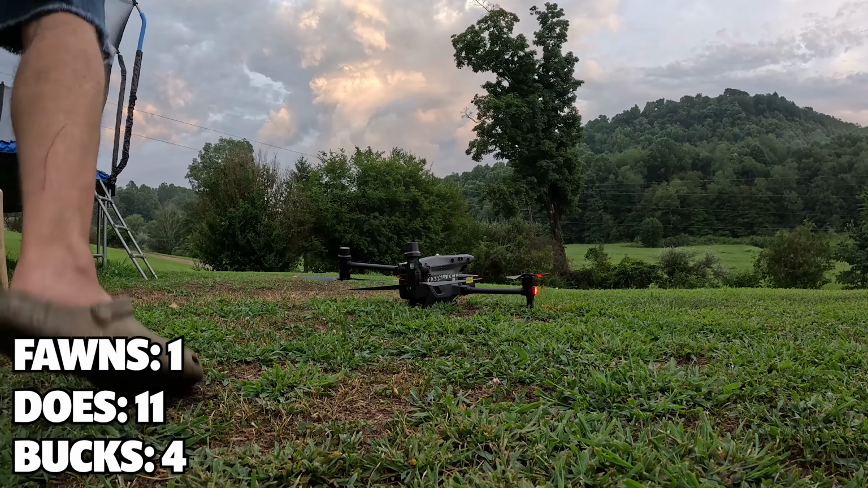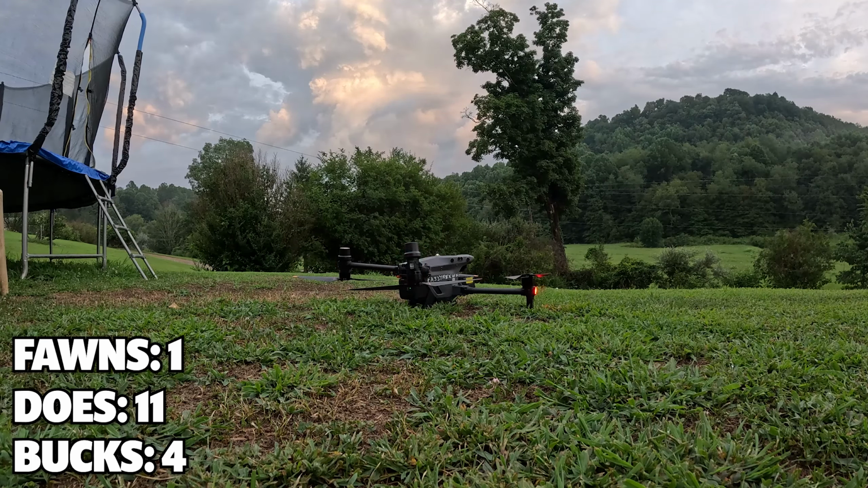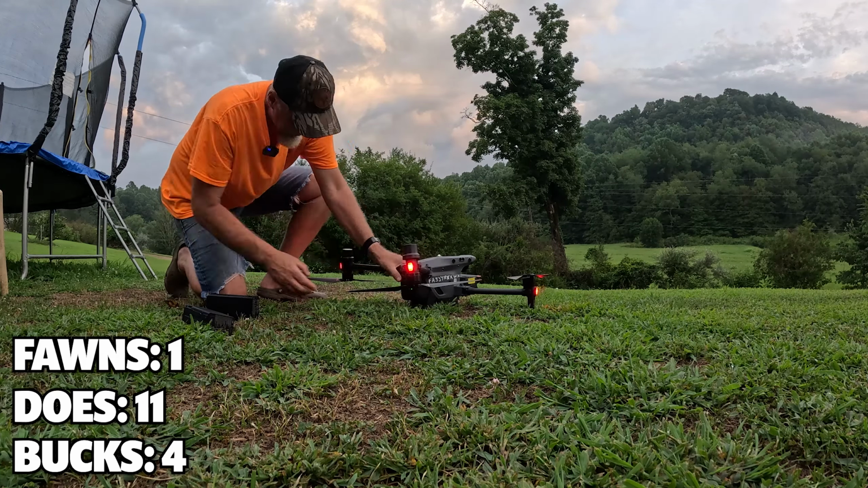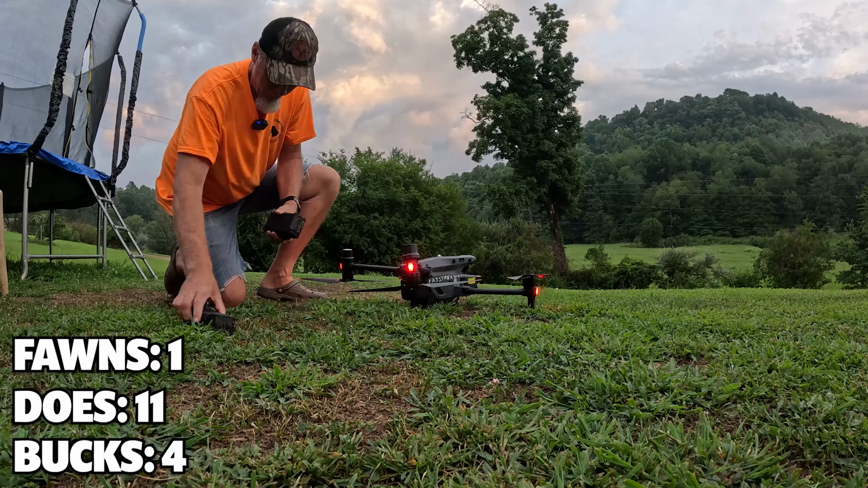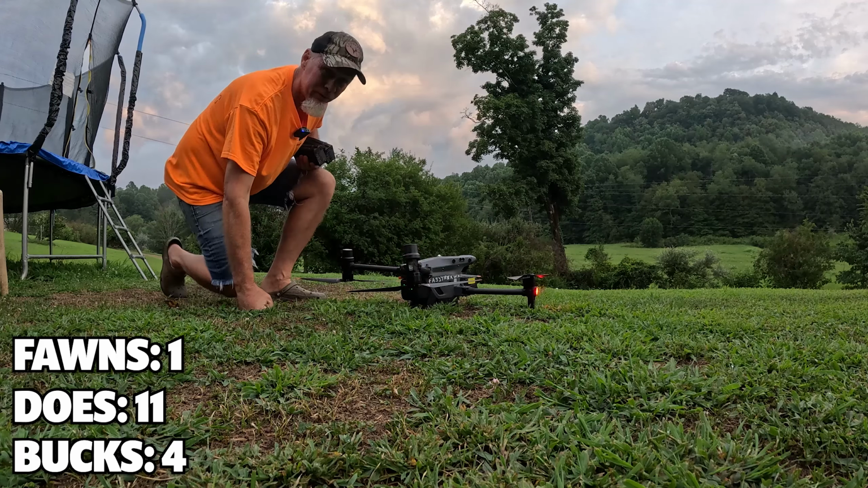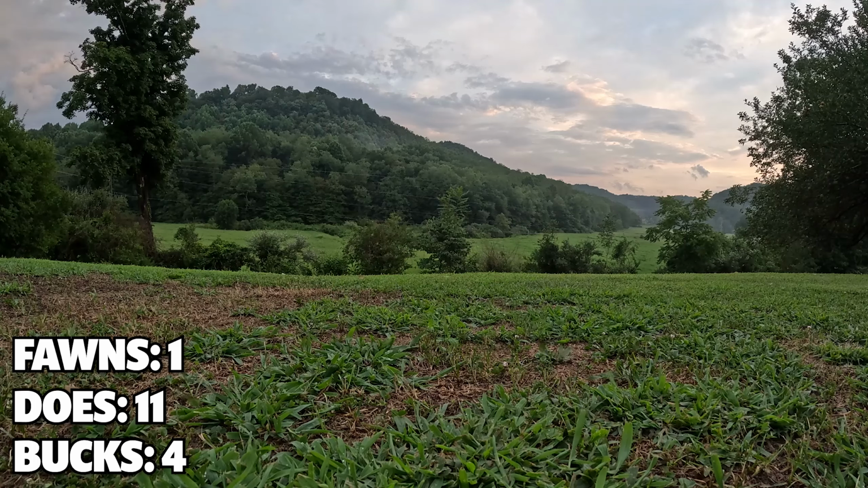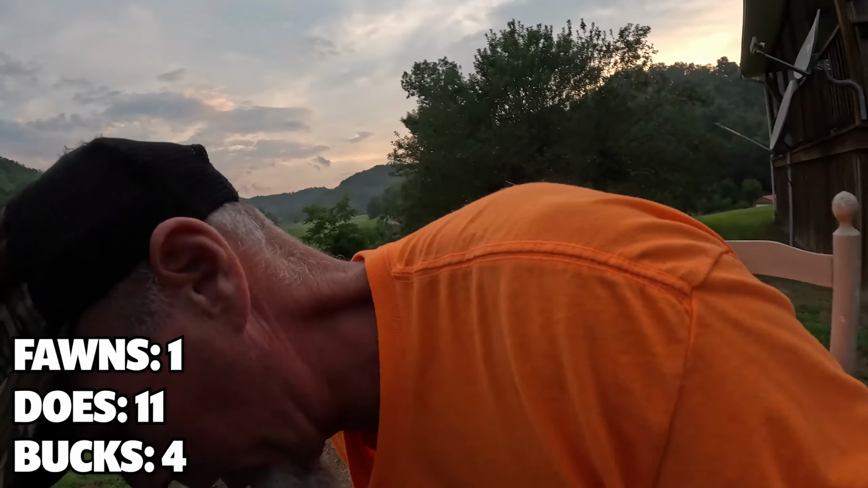Okay, drone's on the ground. Let's get a battery change in. There we go. 2 full batteries in there. Think we're ready to take off. Okay, there we go. So far we haven't seen what I would call any shooter bucks, but we're gonna keep looking here and see what we come up with.